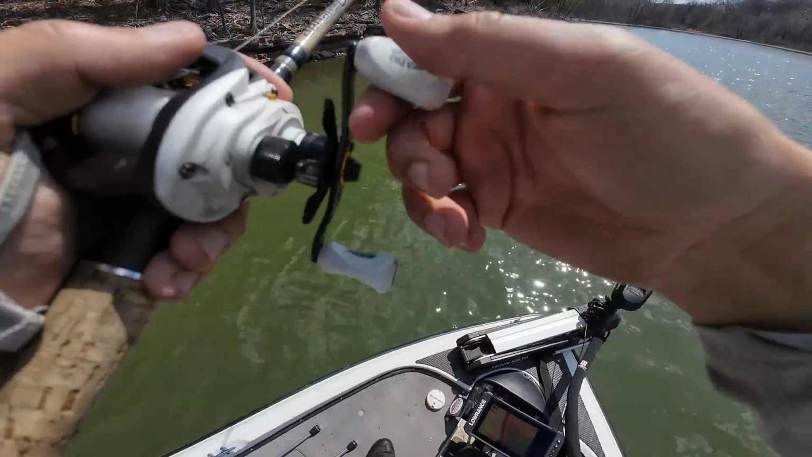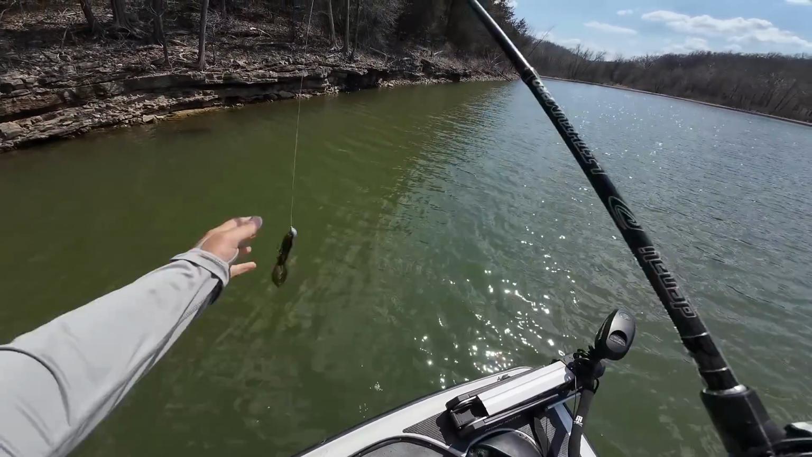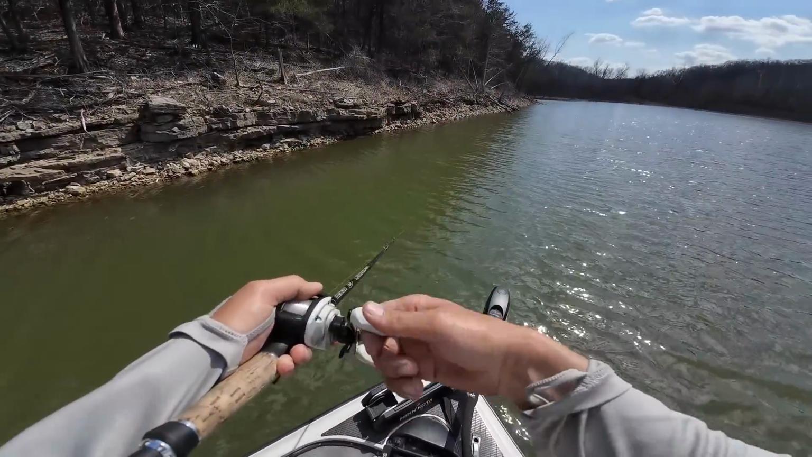And I just missed one right there. Dang it. I'm sitting here talking and explaining and missing fish. That was not good. Okay, so I'm reaching the end of the steeper section here, and we're actually transitioning to a flatter stretch in the back of this creek.